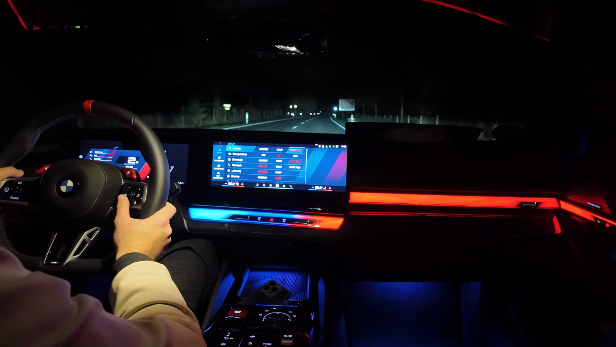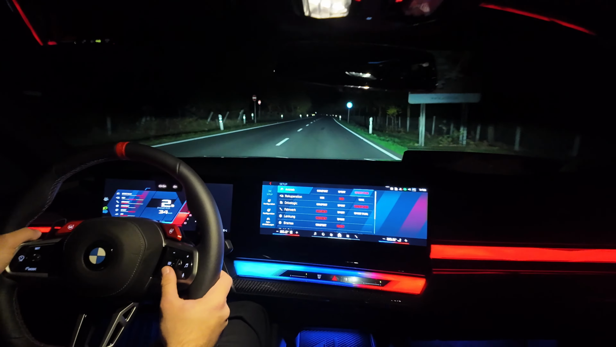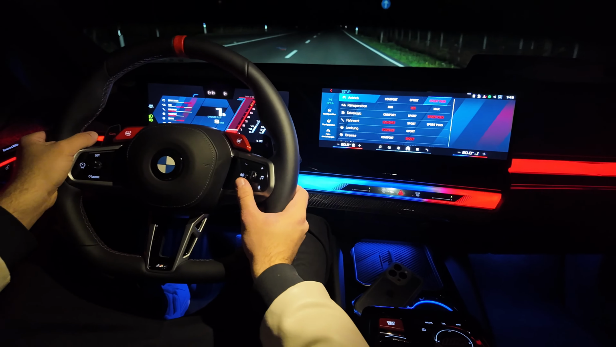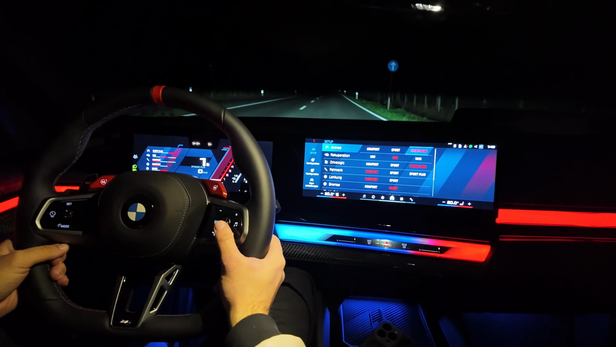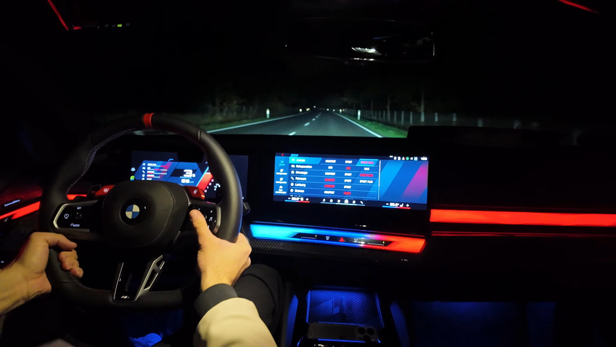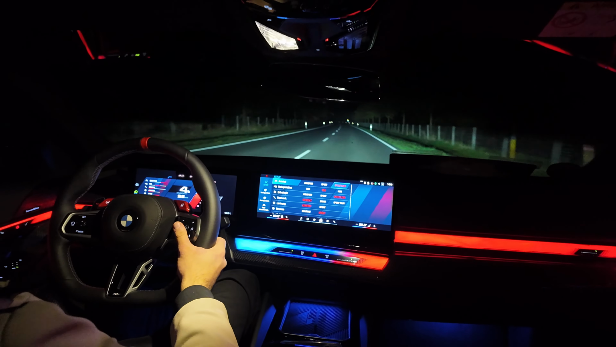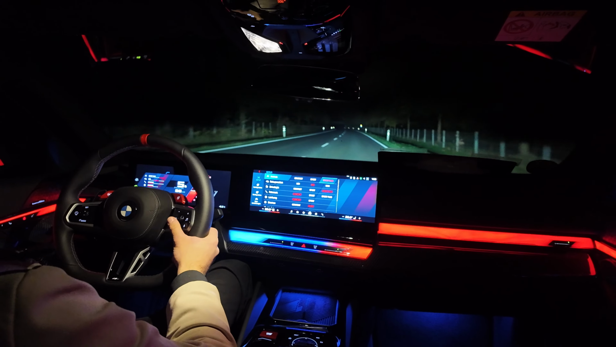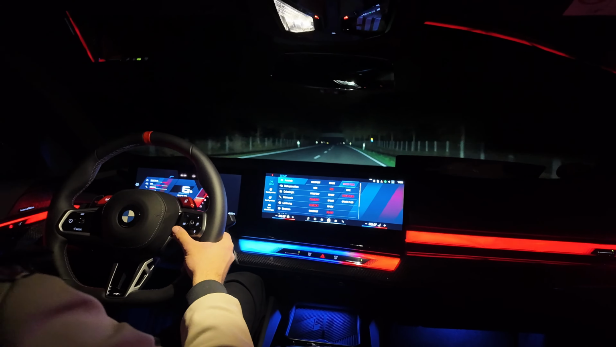Brake down here a little and give it full throttle. I'm not going to do a launch control, I'm just going to floor it from zero. So 3, 2, 1, 0, and now let's go. Oh my god. This vehicle is so fast. You can clearly feel that this is 727 horsepower and 1000 Newton meters of torque. It's unbelievably fast.